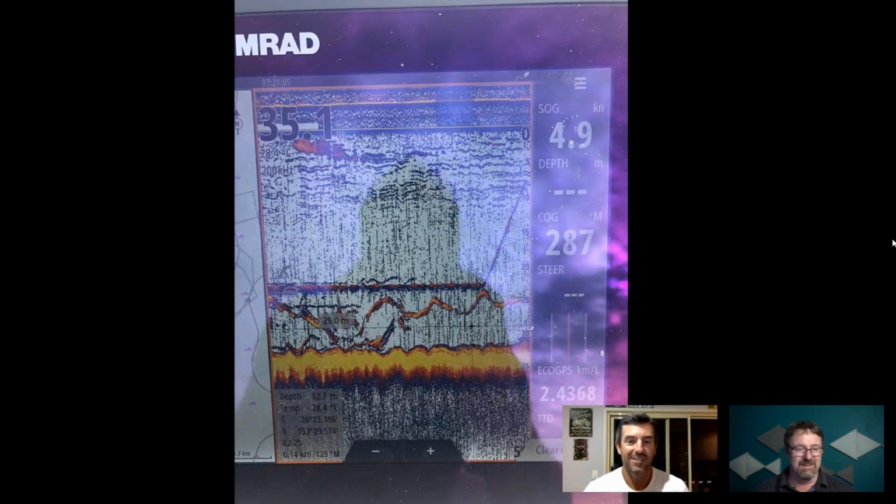Okay, all right. So that picture there, you can see that long line, like a 45-degree line that's come from the top down, and then a straight line. That's me deploying a bait on a downrigger. So that big, thick line is the actual ball of the downrigger. Then you can see kind of squiggly lines above it, the thin ones, and the thin one below it.